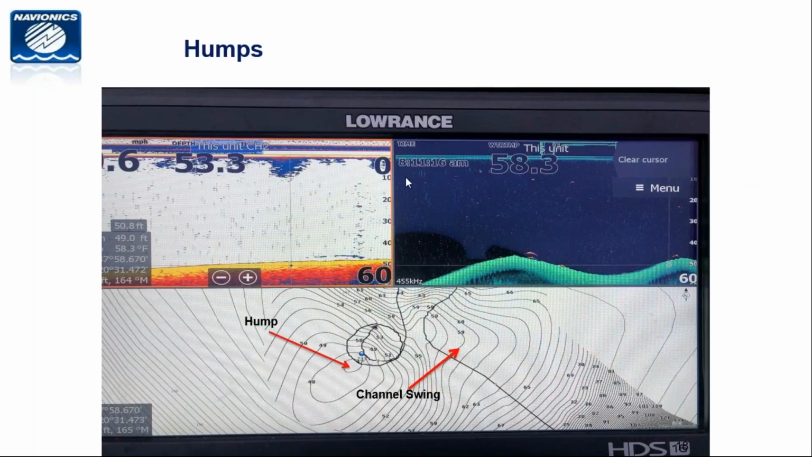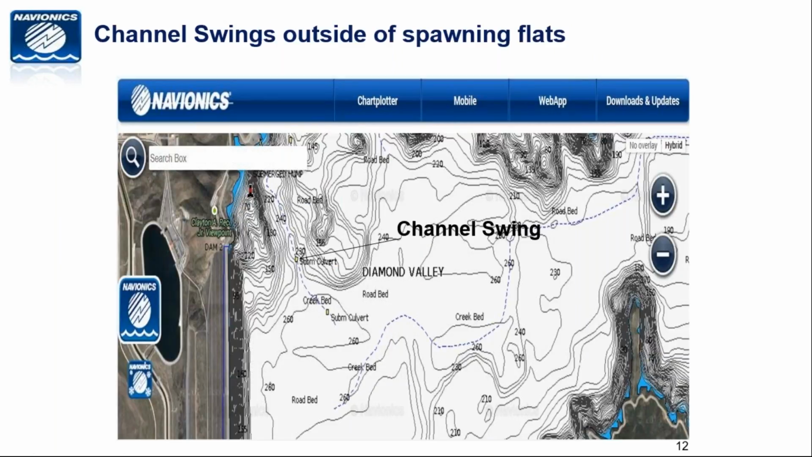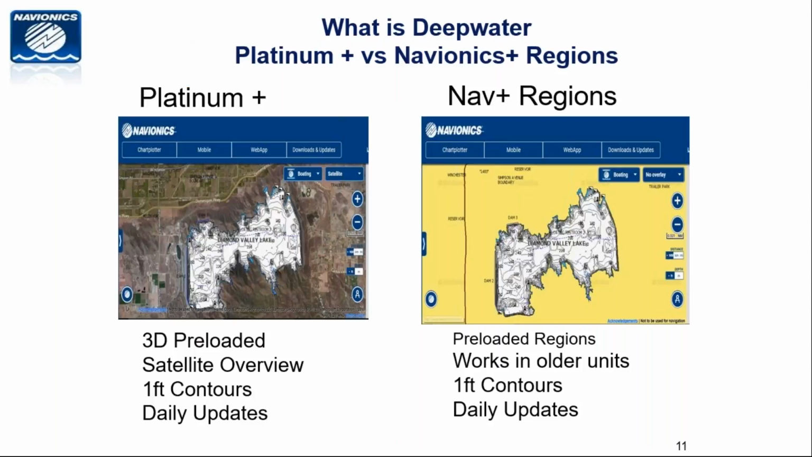What Navionics card do you recommend? I chatted about that. I primarily use the Regions West card. Let me go back to that slide. Right, so this is the Platinum Plus versus the Regions card.